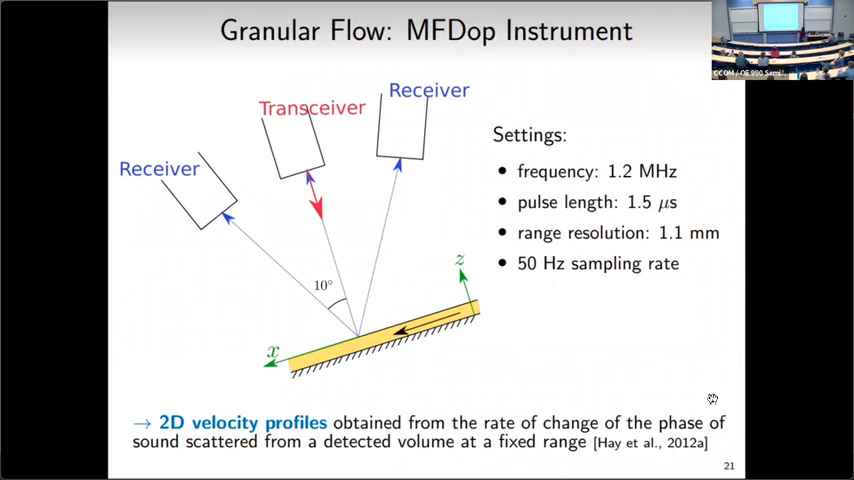The transmit frequency that we used was 1.2 megahertz and a very short pulse of 1.5 microseconds, allowing us to achieve really high spatial resolution of about 1 millimeter. Using the MF-Dop, we can obtain 2D velocity profiles from the rate of change of the phase of sound scattered from a detected volume at a fixed range.